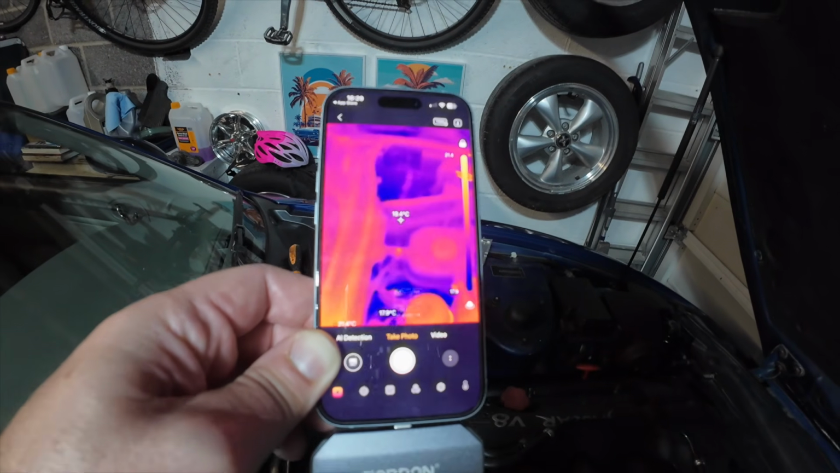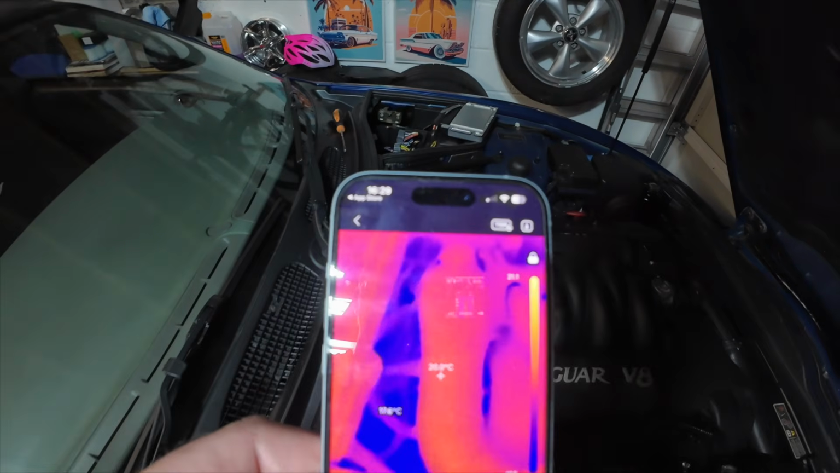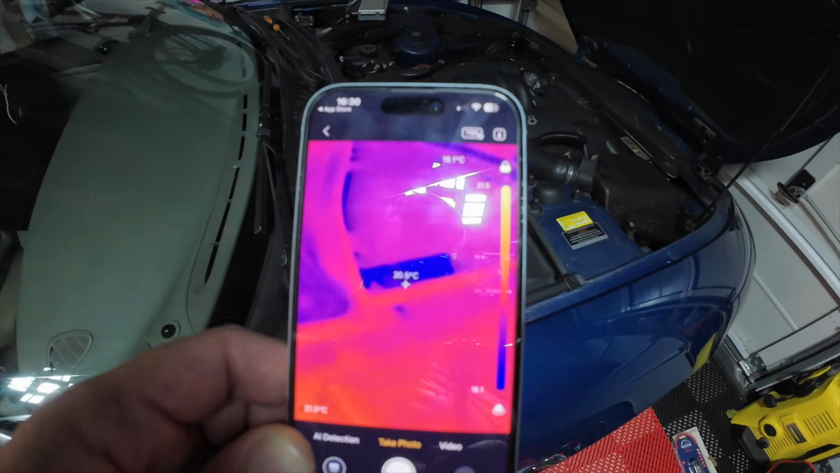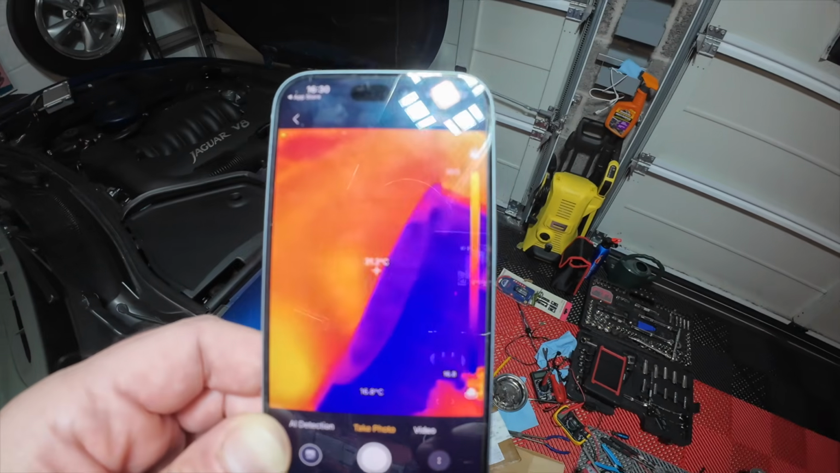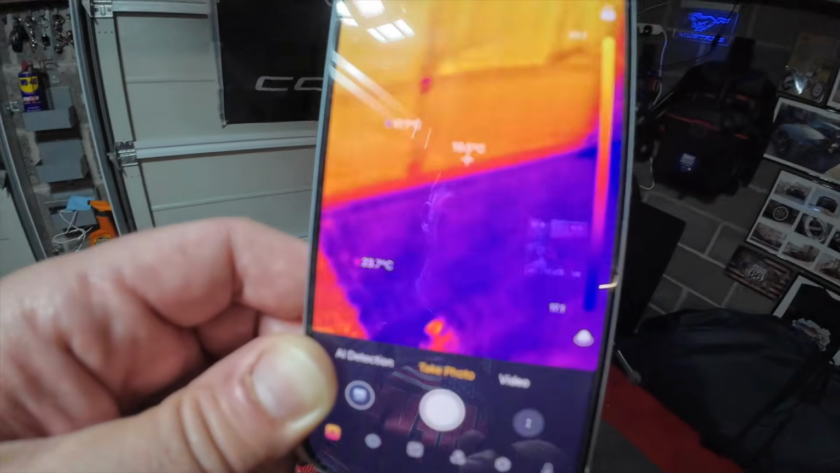There's my missing ECU. If you're watching the Jag, that's the part that's away just now. I'll give you an update in the next video. But what I'm going to do with this is start up the Mustang and go outside and see if we can pick up any coolant leaks.